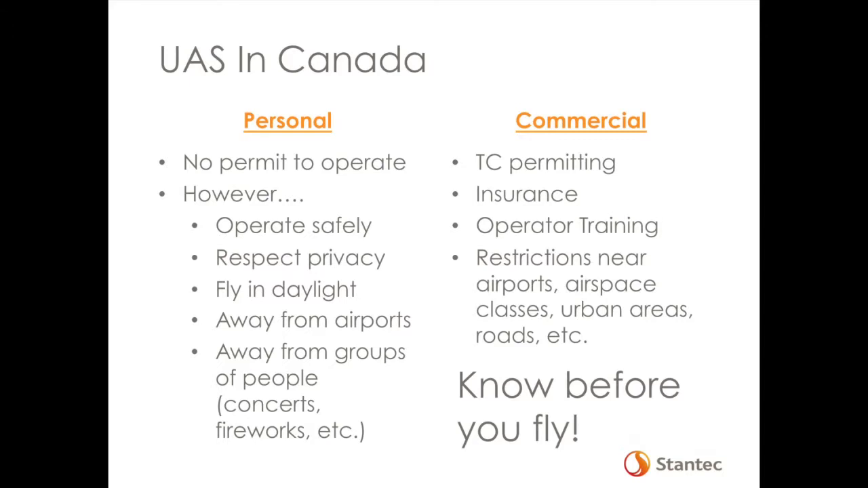You have to operate safely. So don't fly it over a school, don't fly it over a highway or near a hospital or whatever. Respect privacy. That's one of the big things, especially in the States right now. We're looking into implementing this across with our U.S. offices. Huge privacy issues with drones, which should be no different than just a camera on your phone. It's just the fact is pictures up here or pictures on the ground. So fly in daylight. Those are some of the requirements. Away from airports and away from groups of people, concerts, fireworks, that kind of thing.